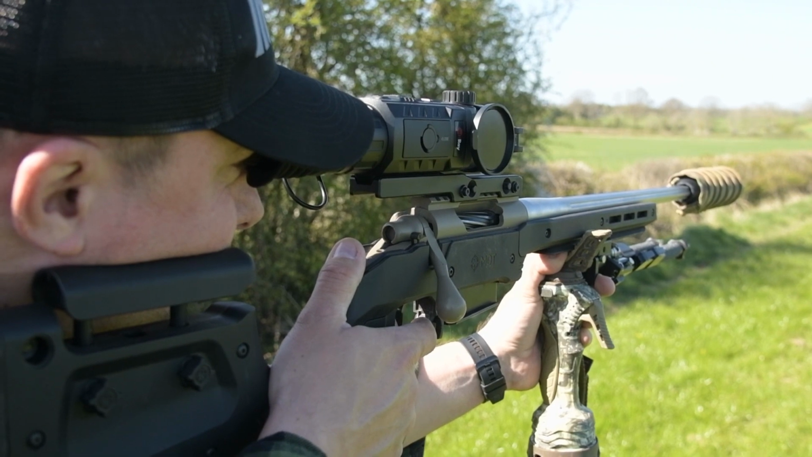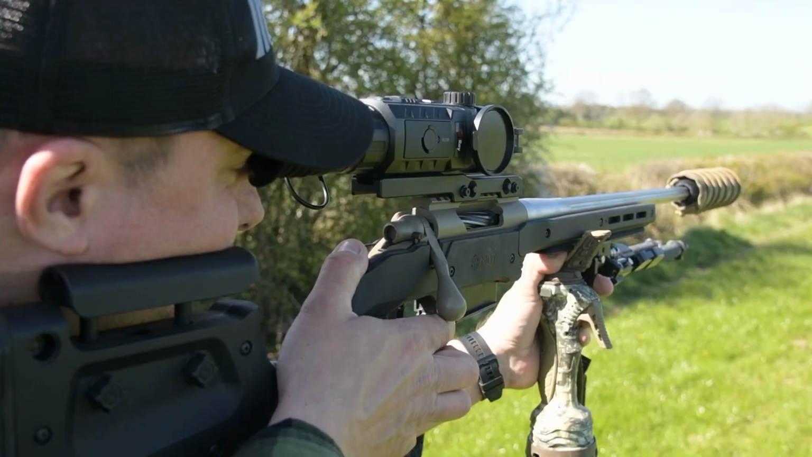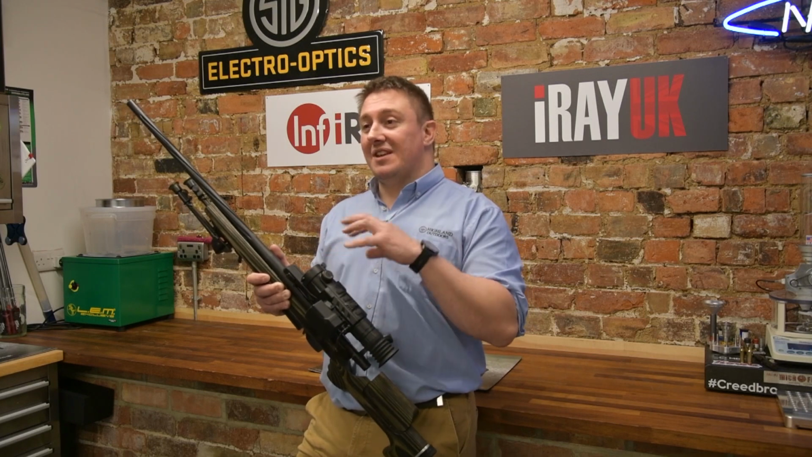So from personal experience with having used the vast majority of thermal units available now, the image quality on this surpasses everything. Everybody that's looked through it has said the same thing. This is the best image they've ever seen on a thermal rifle scope to date.